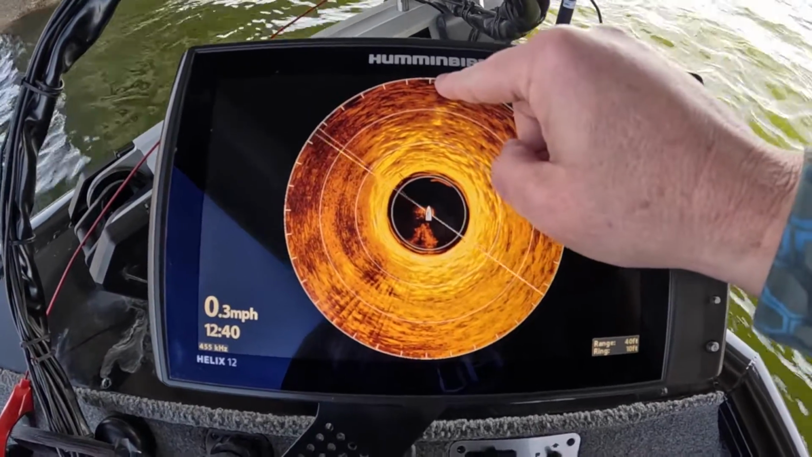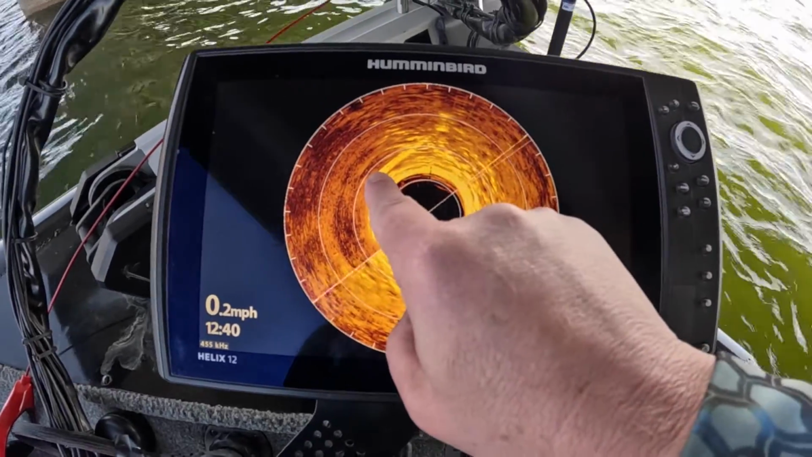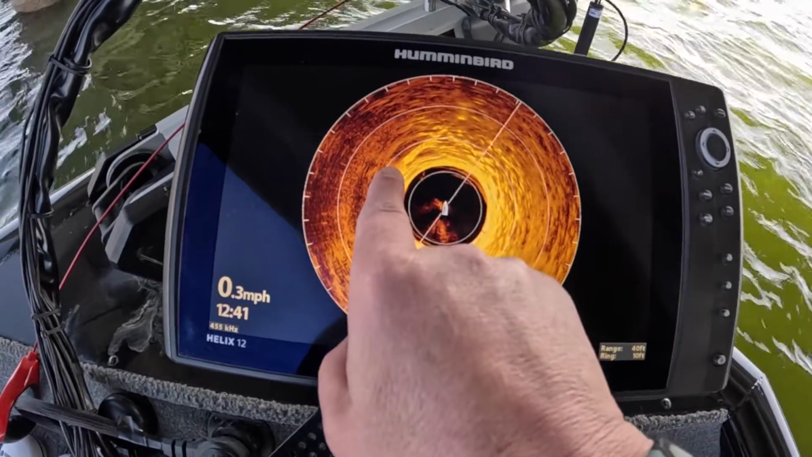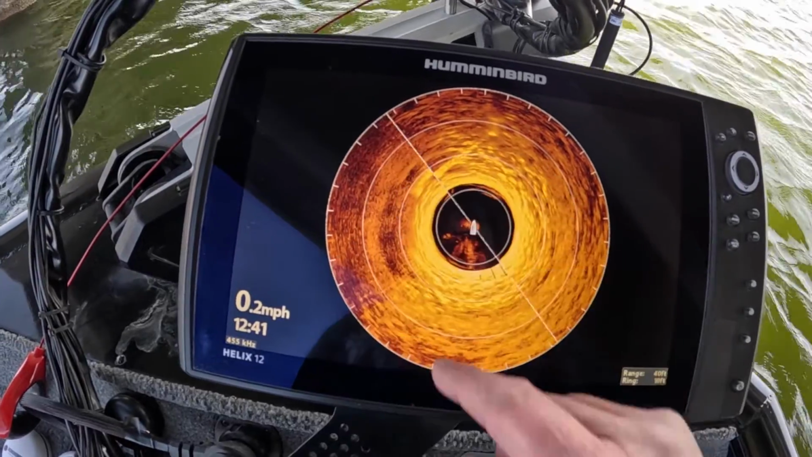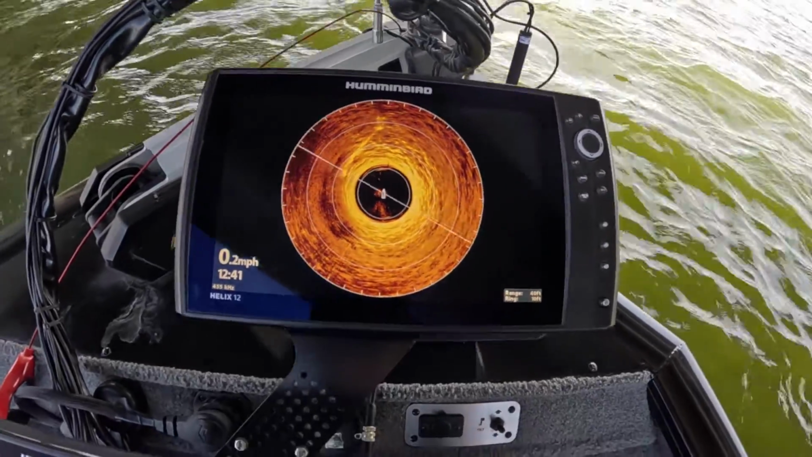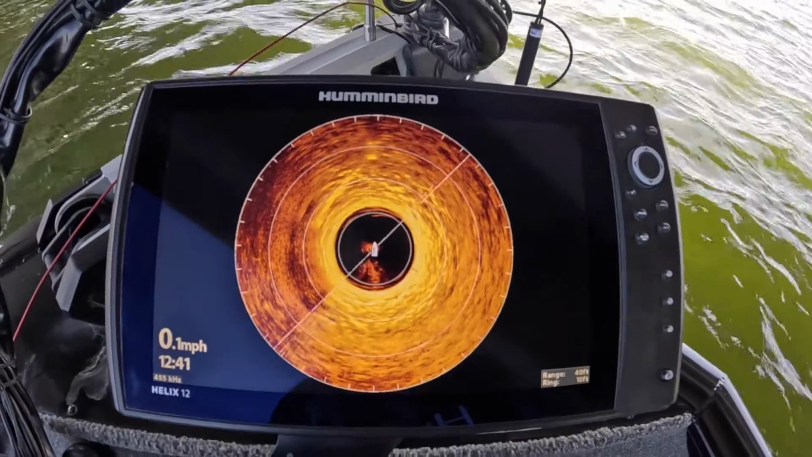You can still see the shadow kicking off of it. Here's the concrete cross member that comes across, and you can make out just a little bit of the other pillar right there, but you don't have the nice shadow back behind it. We're kind of struggling under the bridge because it's really windy under here, but that's pretty much standard 360 here